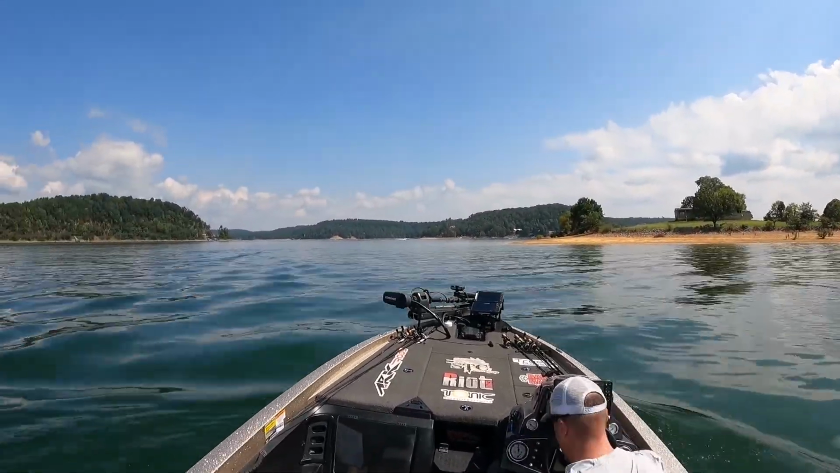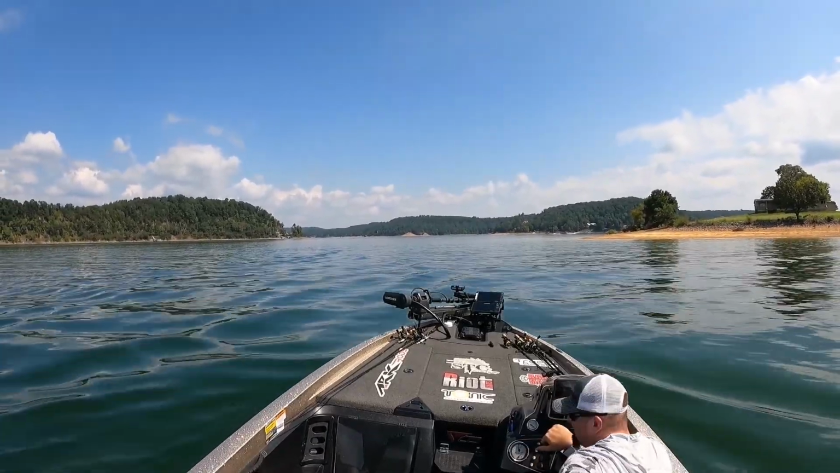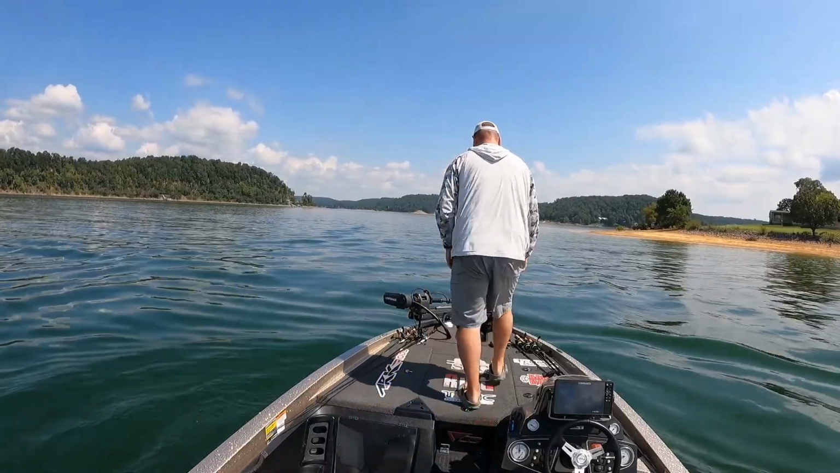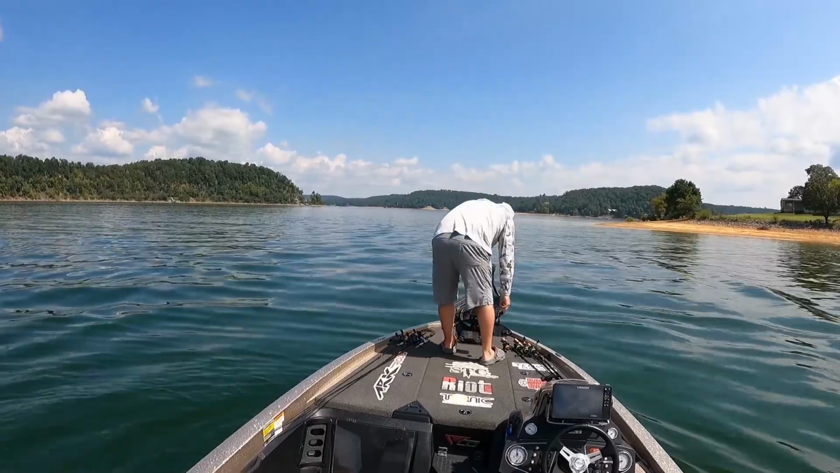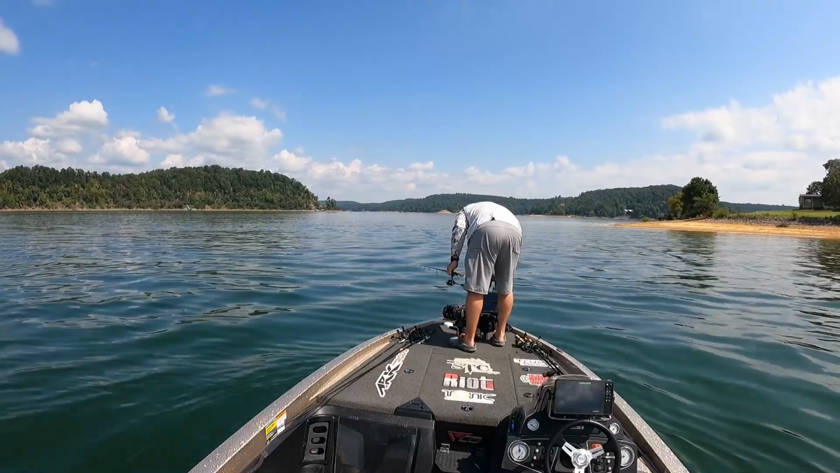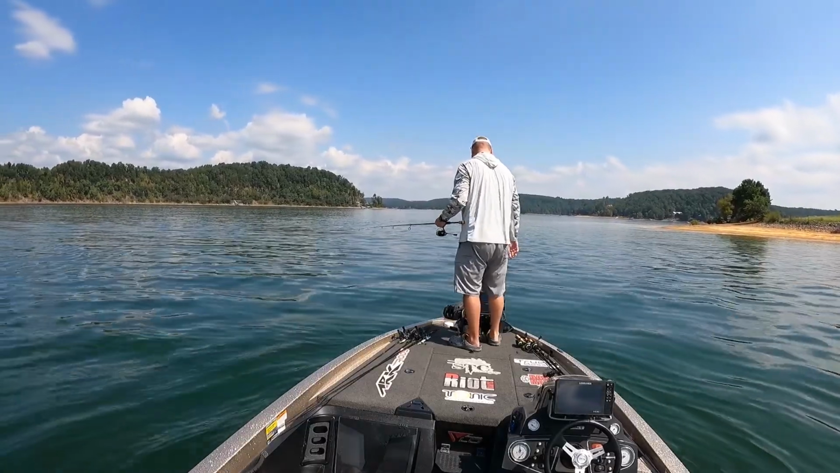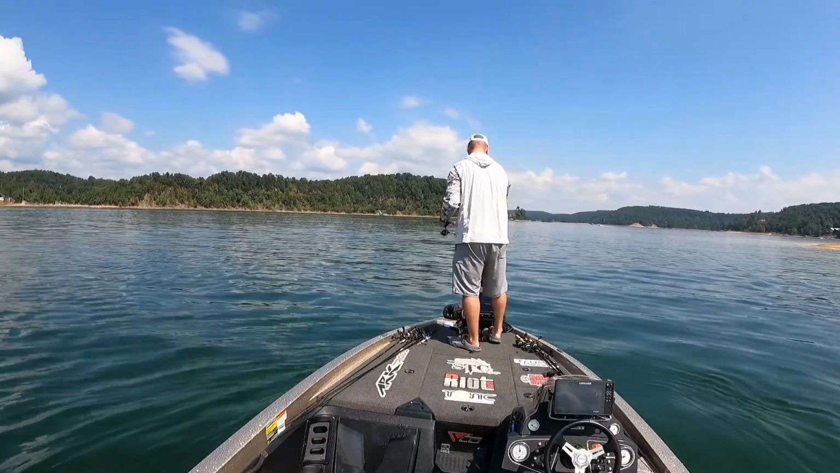Here we go. I'm doing the same thing I just did, except in a different area. This is a cut on a long point that I found a tree with some shad or some bluebacks and some fish on it. So just trying to duplicate what I did earlier. I'm using my active target to get all lined up.